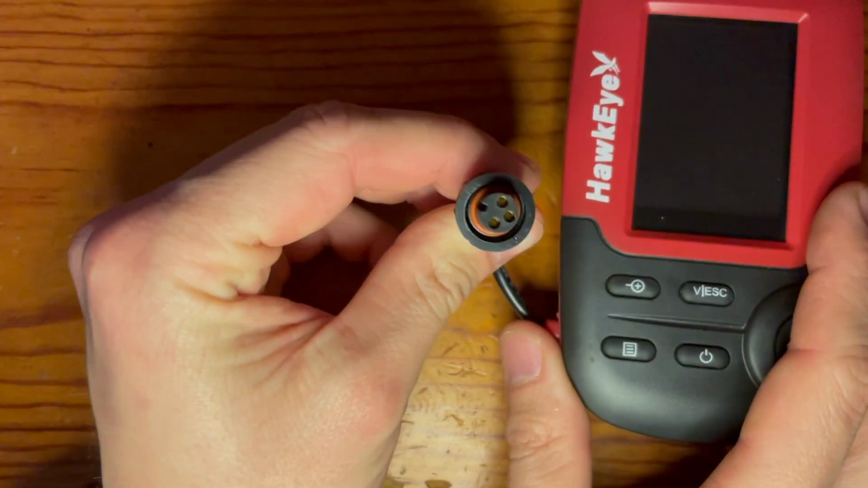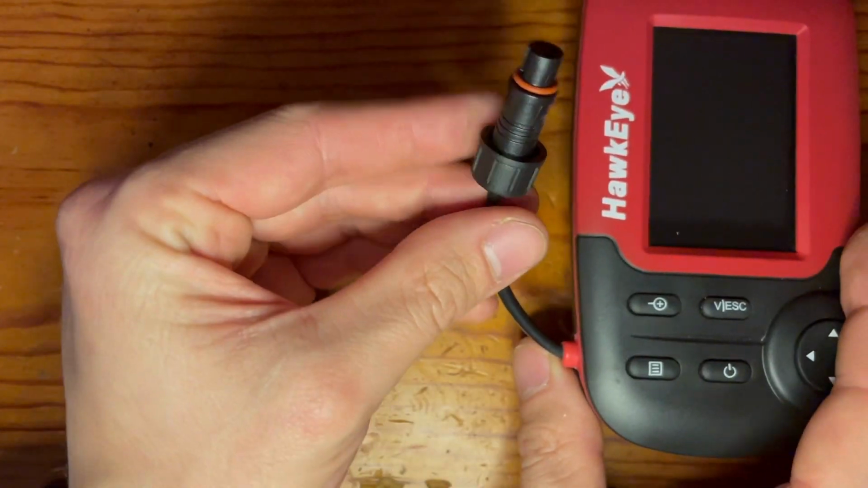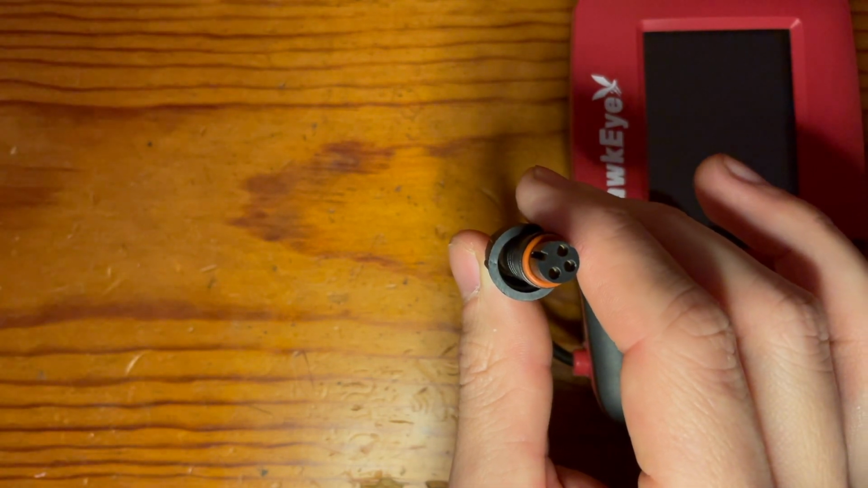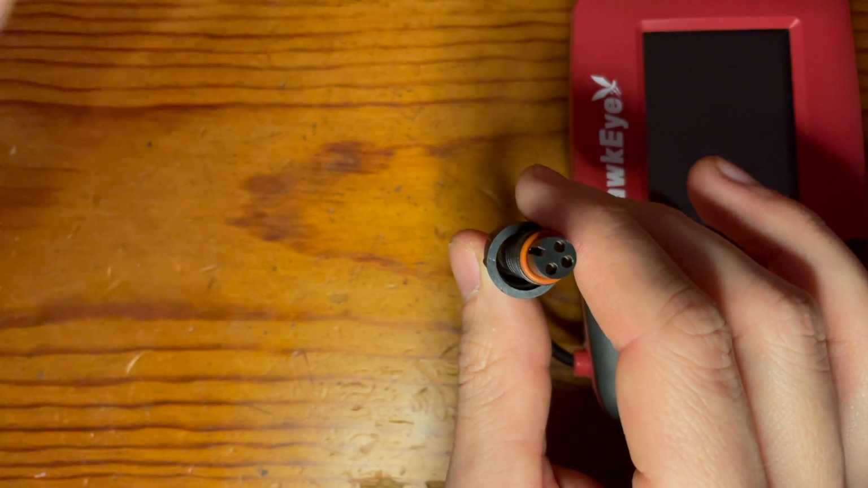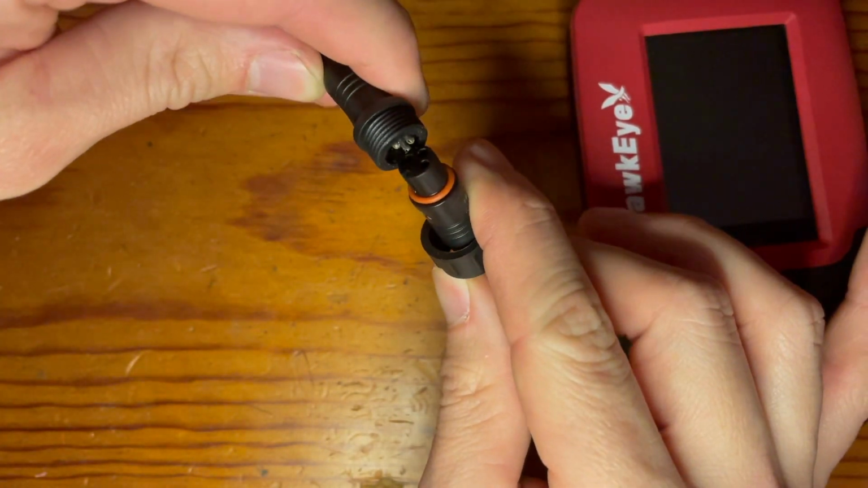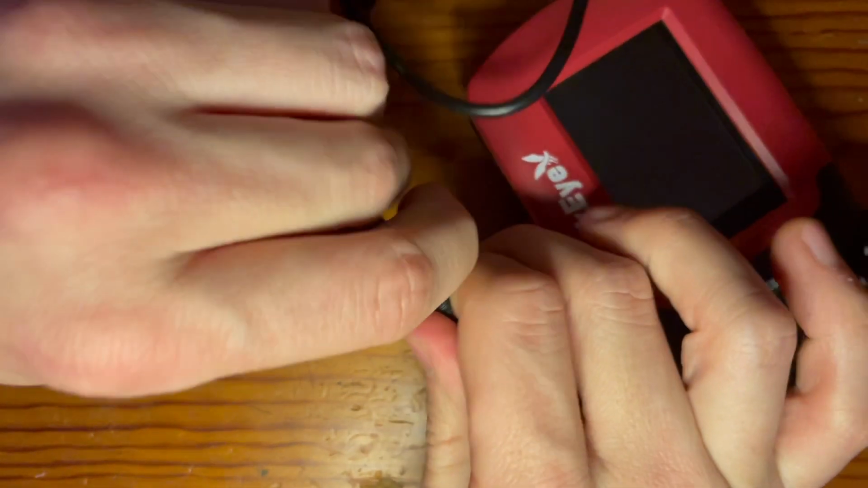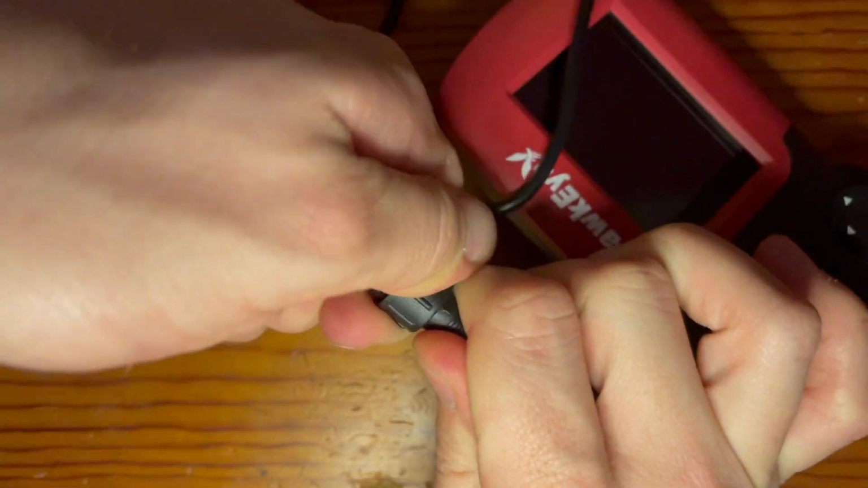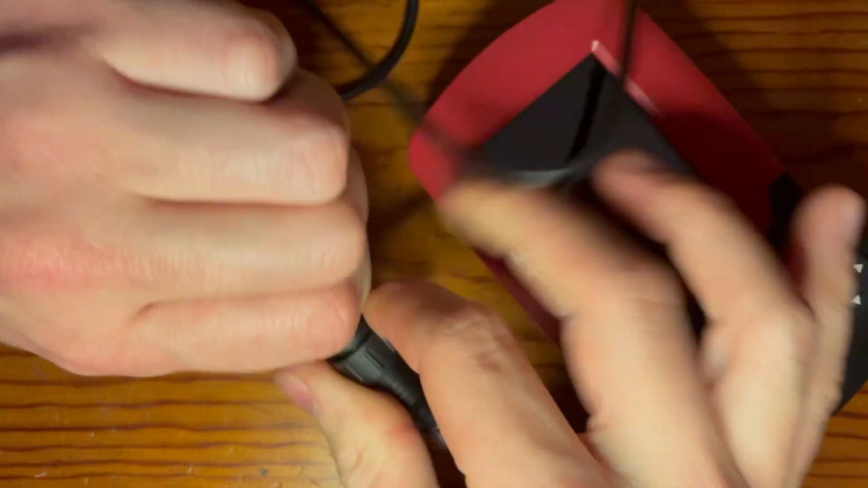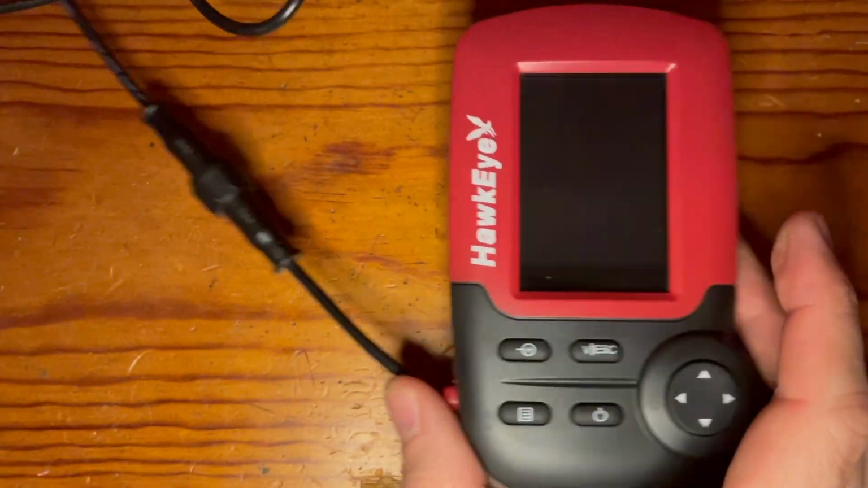The next thing to note would be that the plug is a keyed plug, and it does have a nice little O-ring here to keep the water out of the connection. That's for your transducer, so you just find the key on the receiving end of that and then plug it in. Screw down the locking collar to get a tight connection and make sure that that O-ring seals. And there you go. Everything's connected and you're ready to get out on the water.